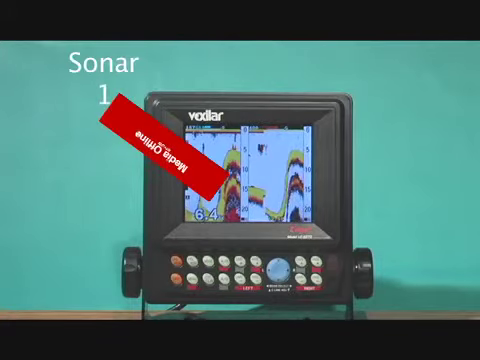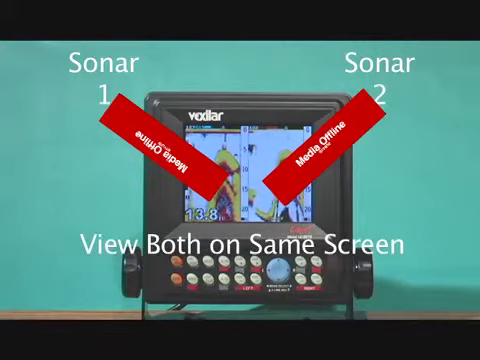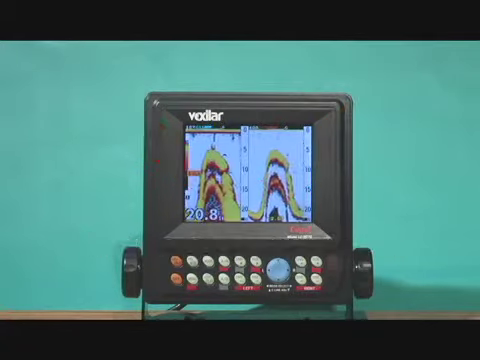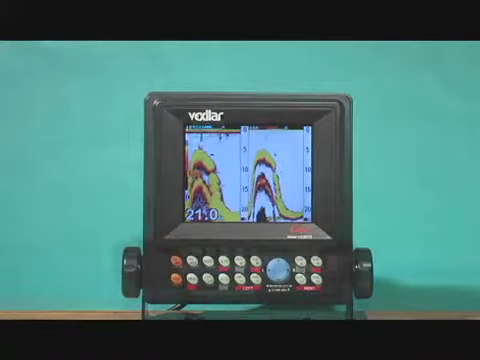Each sonar has its own advantages for a given condition. You view both sonar displays on one screen, side by side. The goal is to give you the best understanding of what's beneath your boat.